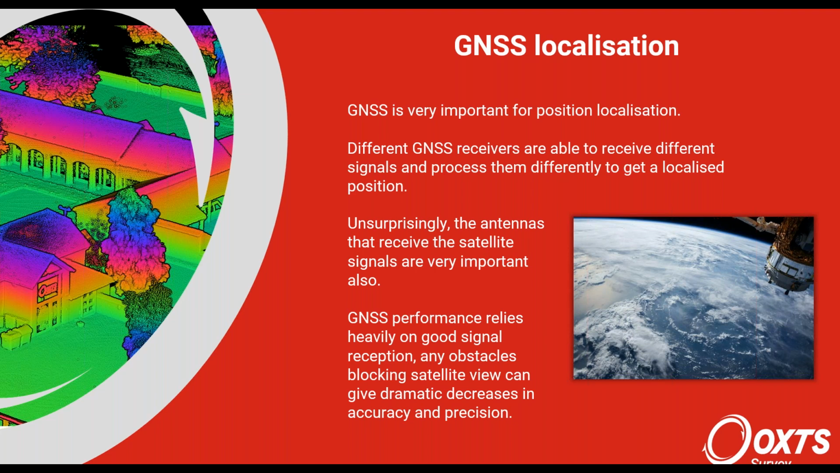But also the way that these signals are processed is different to get that position localization. And so you do need to get a very good view of the satellite. It's using the satellite signals, it's using the timing information to localize the position down to just centimeters.